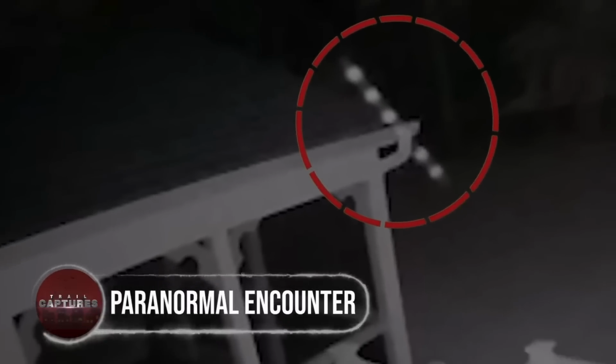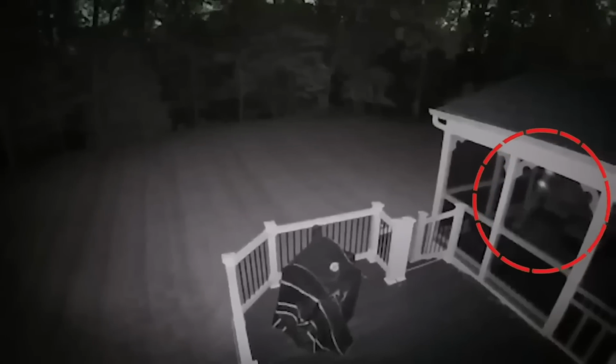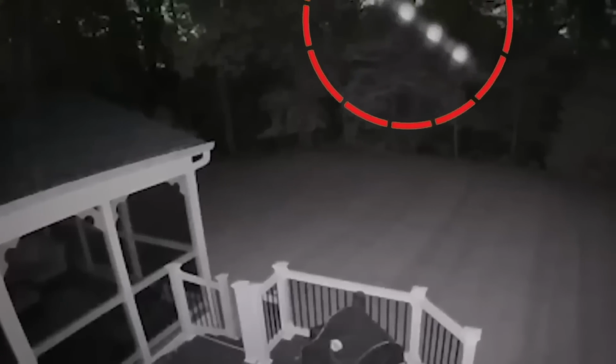Paranormal encounter. Stepping into the ethereal world of mysterious glowing orbs, an enigmatic phenomenon often associated with the supernatural. Legends speak of these orbs as ethereal manifestations of spirits, ghosts, or even fairies, hovering in places they deem safe. Venture deep into the Tennessee woods through a trail cam image that captured these haunting lights.